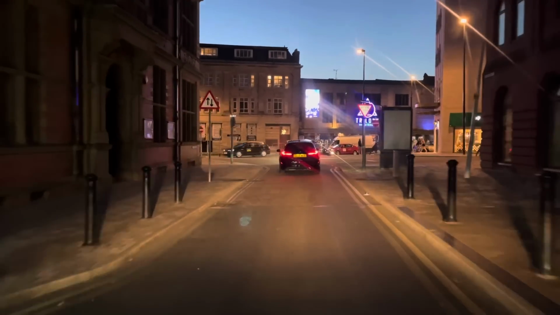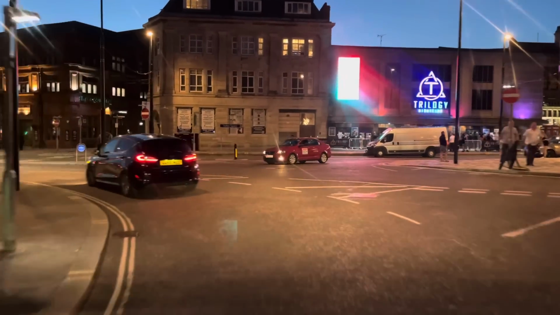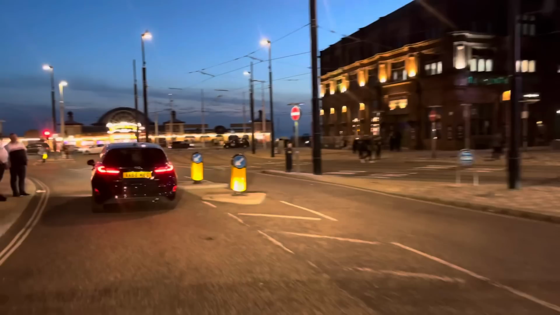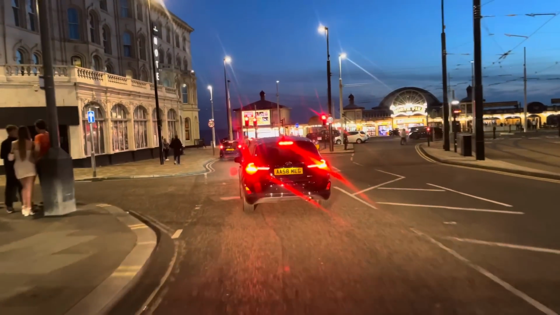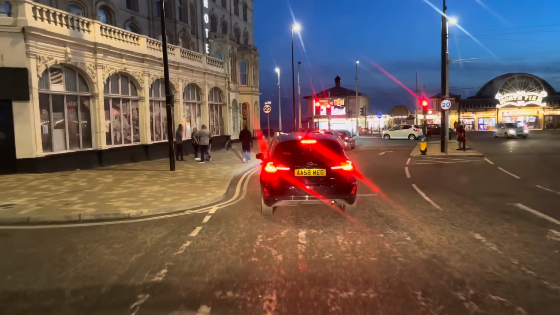We've had a little drive around town. Like I say, I'm being a bit lazy tonight, folks. A little bit lazy. Bringing you a bit of the atmosphere in Blackpool though. I can hear some banging music coming from the counter now.